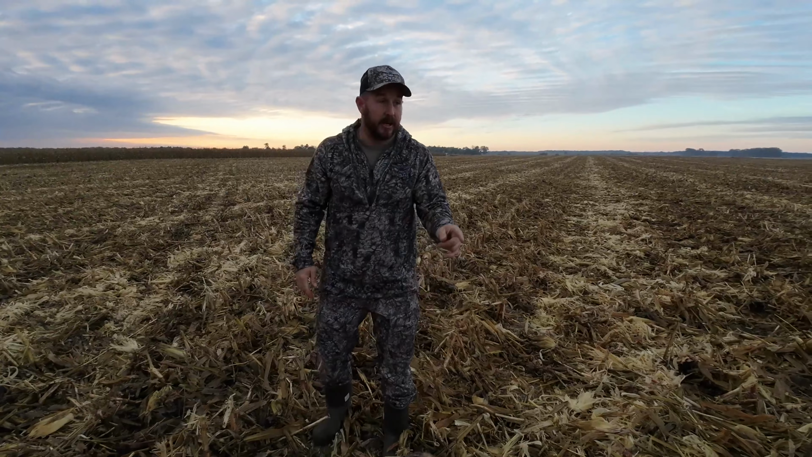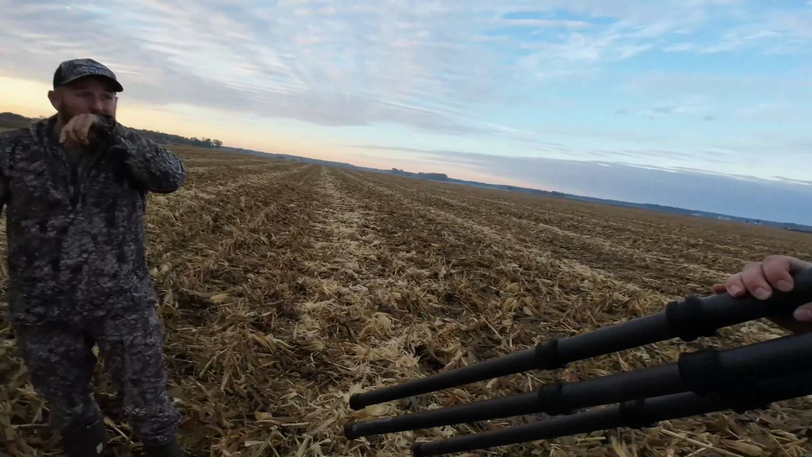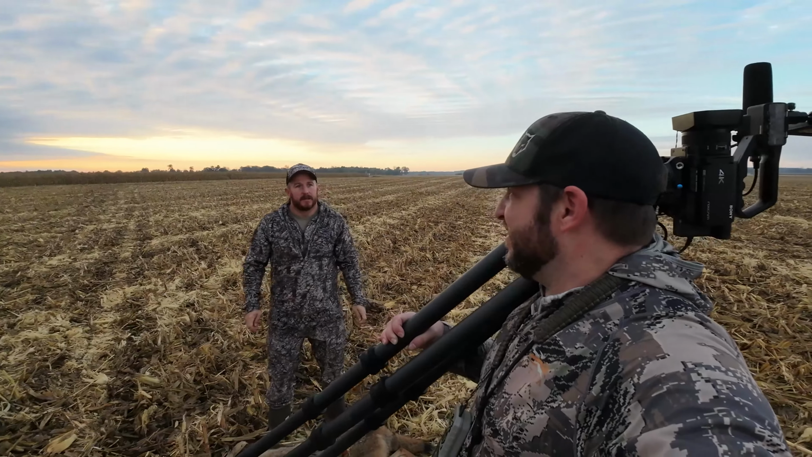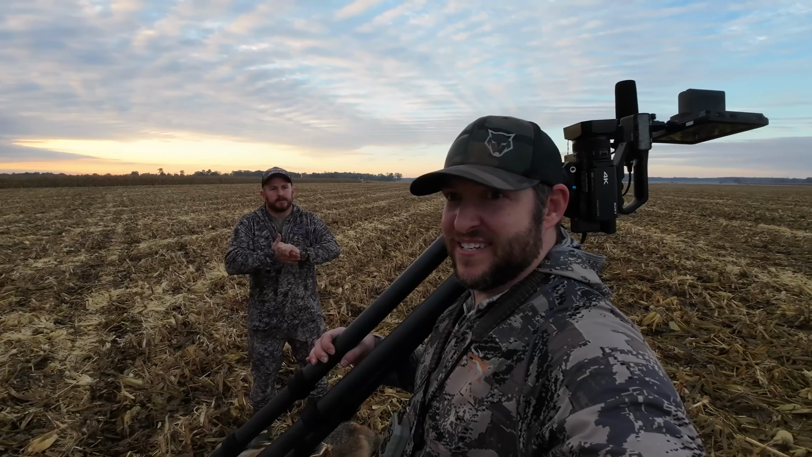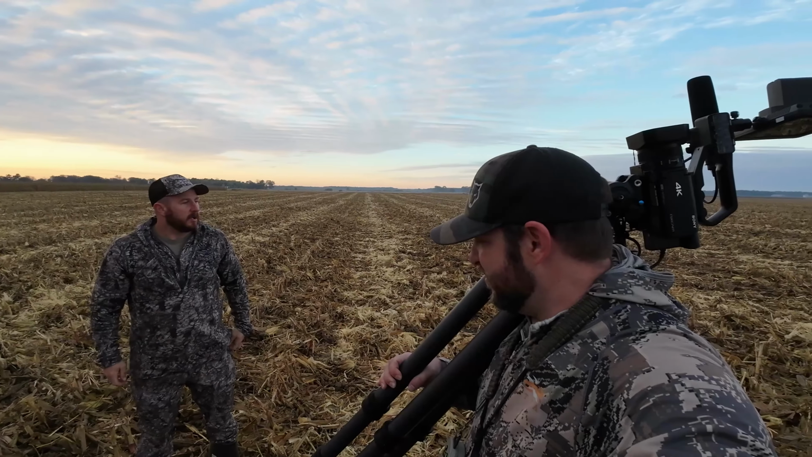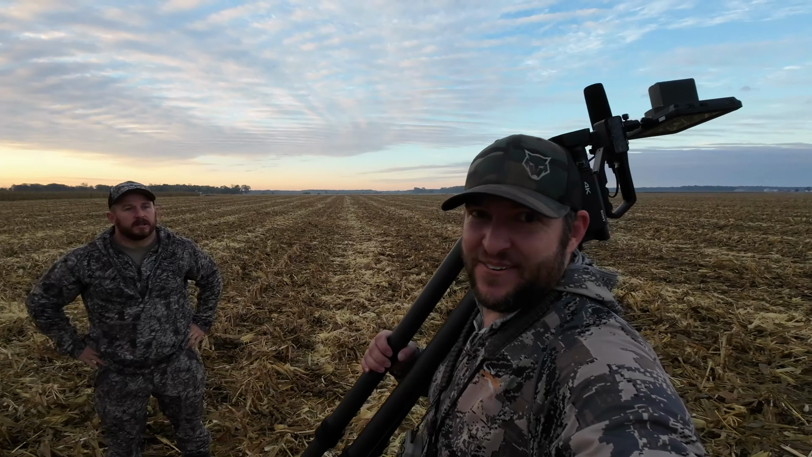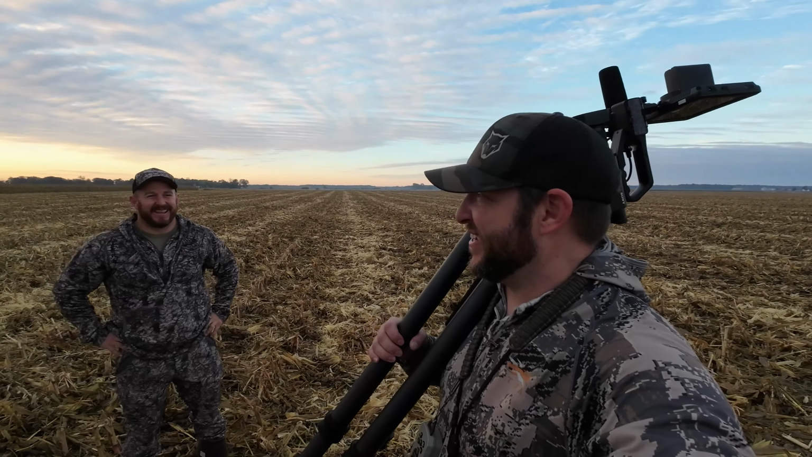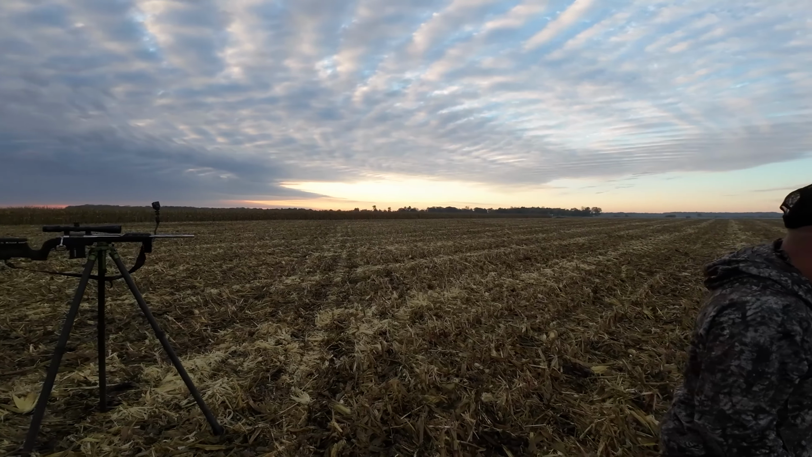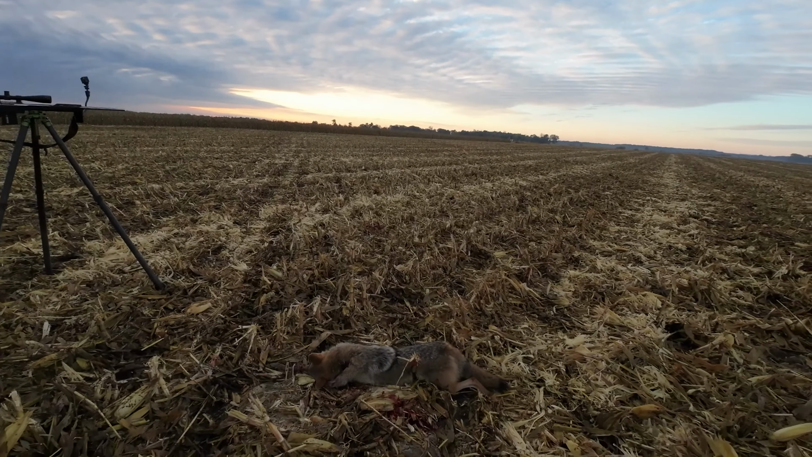Yeah. So he looked good as soon as he came out of the fence row over there. He was looking at that truck going by. Yeah, I thought that truck was gonna mess us up. For some reason, he turned around, but the coyote was, like Justin said, debating if he was hungry enough to deal with traffic. But he was 85 yards from us, and the call's right there, another 15 yards away.